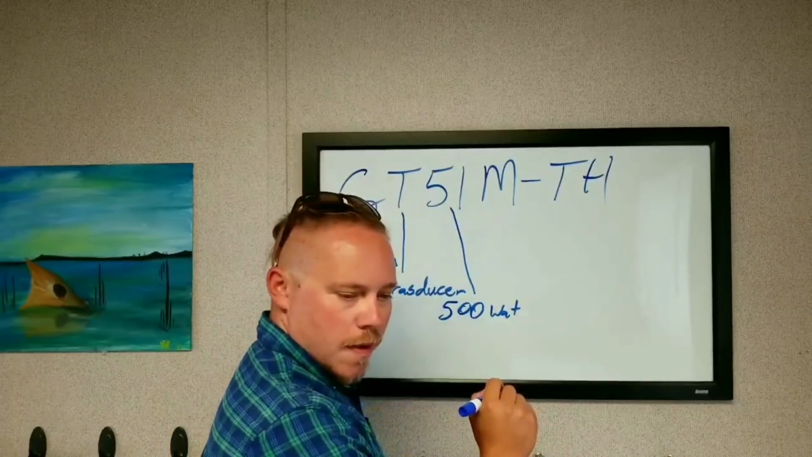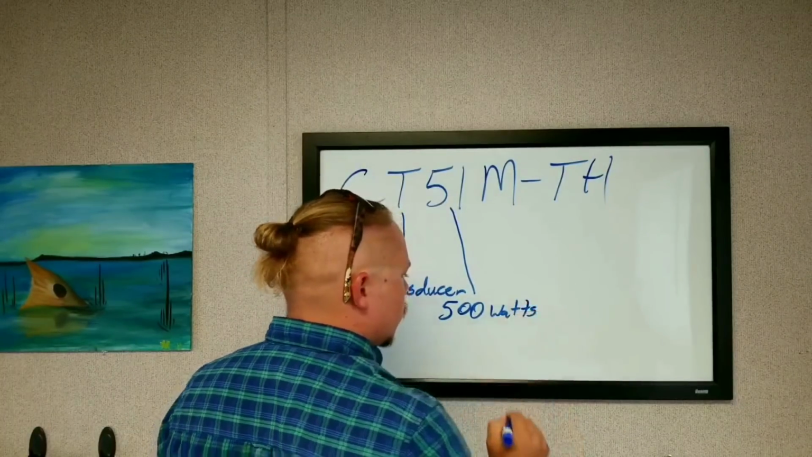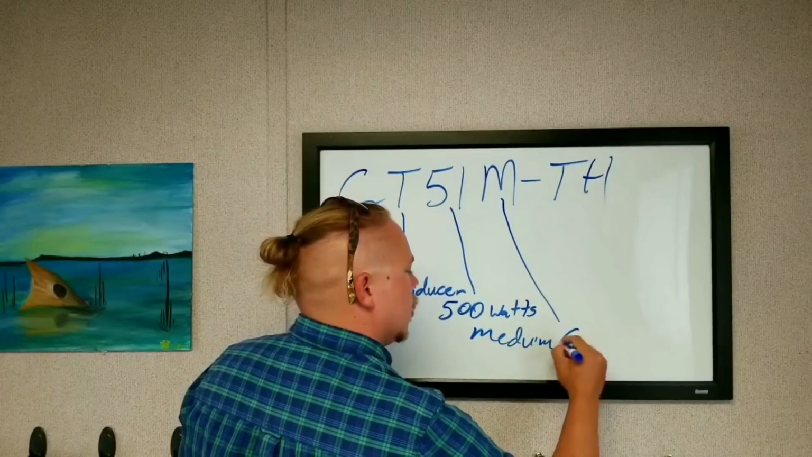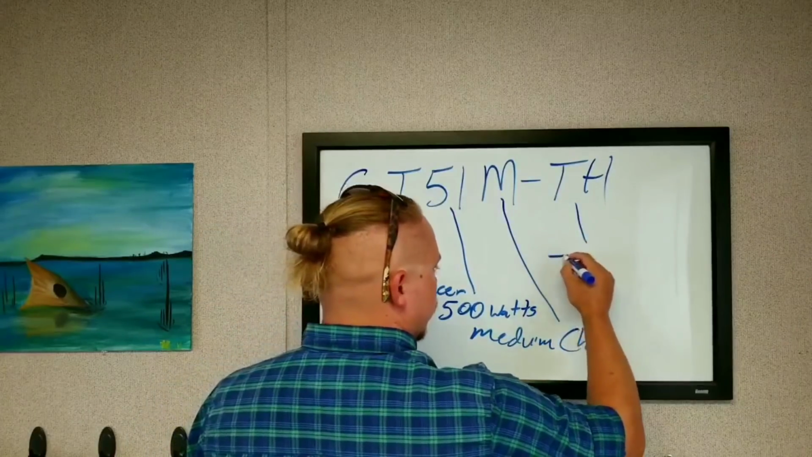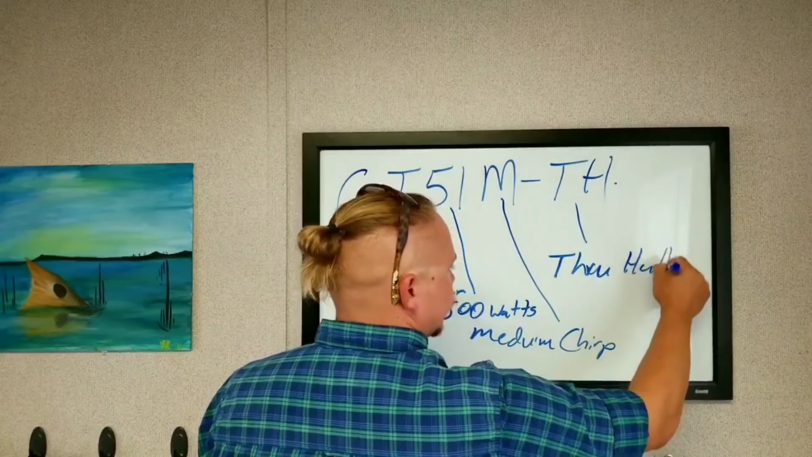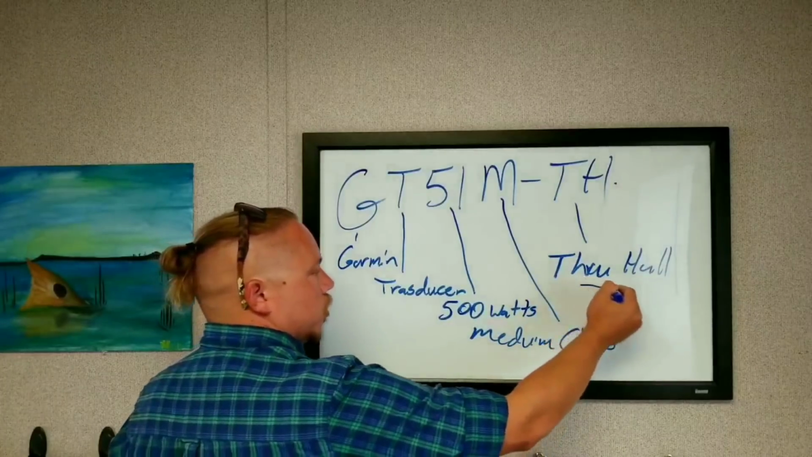Now, let's do a 2. We'll roll the dice. M means that it is a medium chirp. And finally, TH, my bad, is through hull. Okay. So this is how we're going to break it down. So, Garmin transducer, 500 watts, medium chirp, through hull.